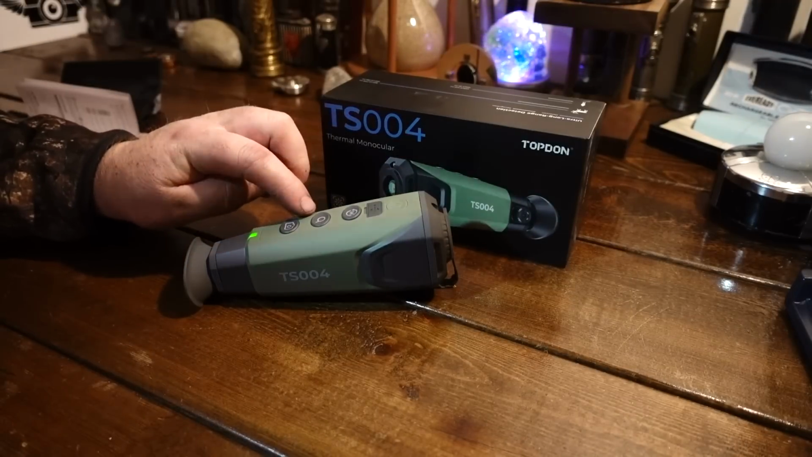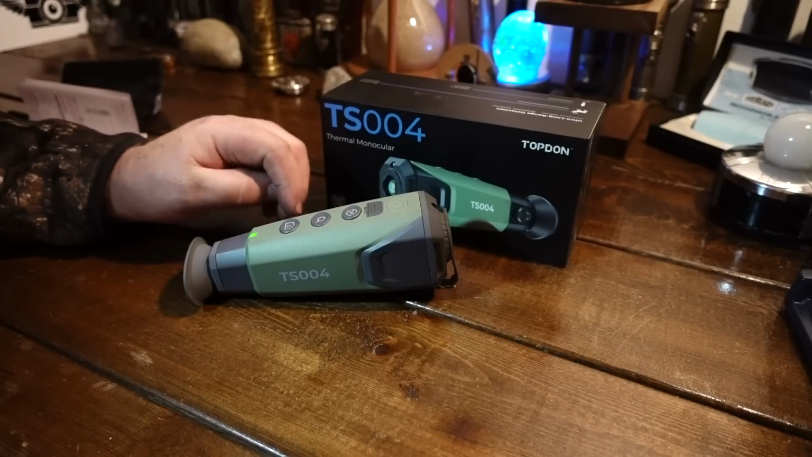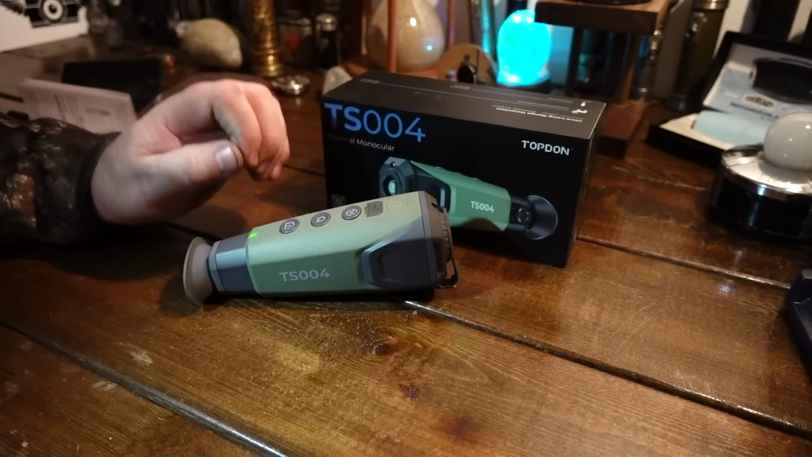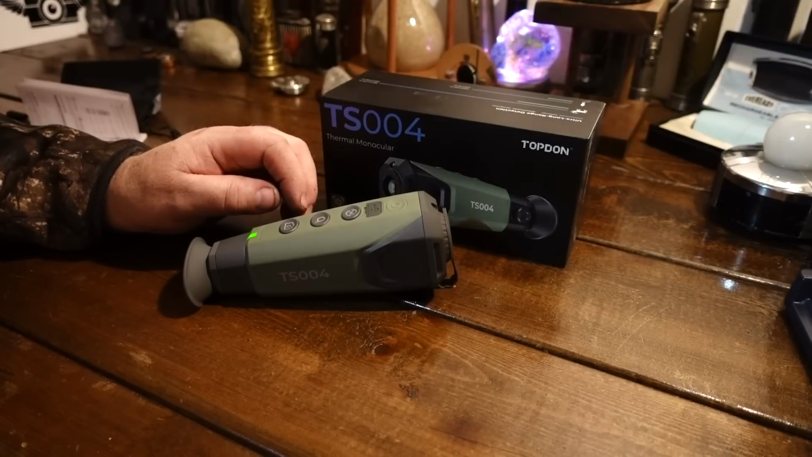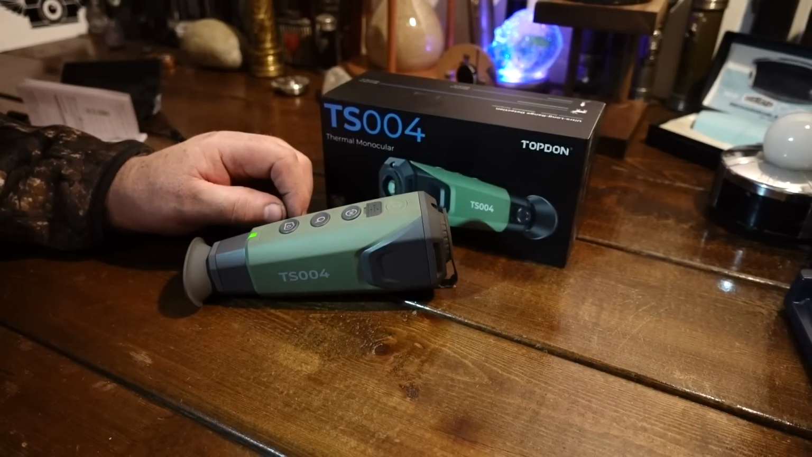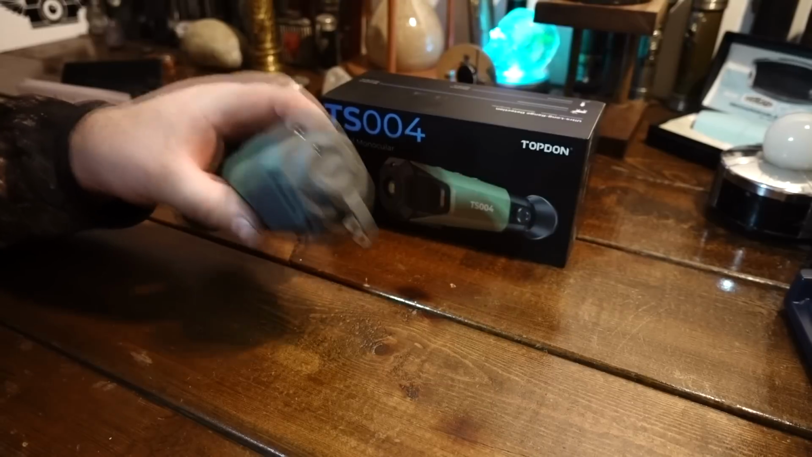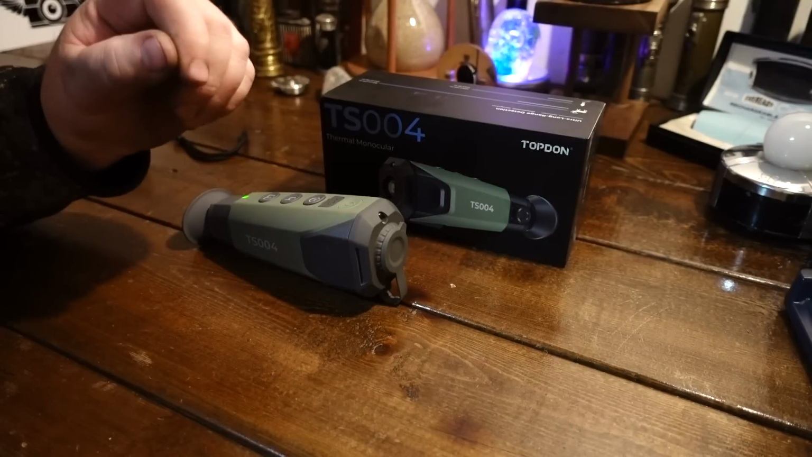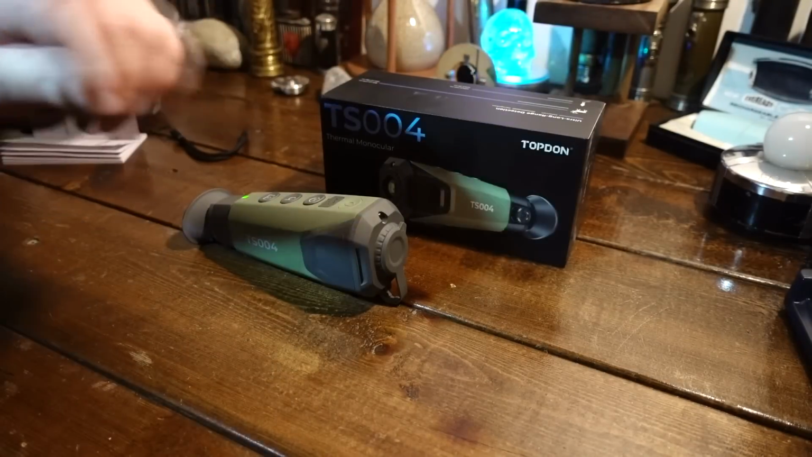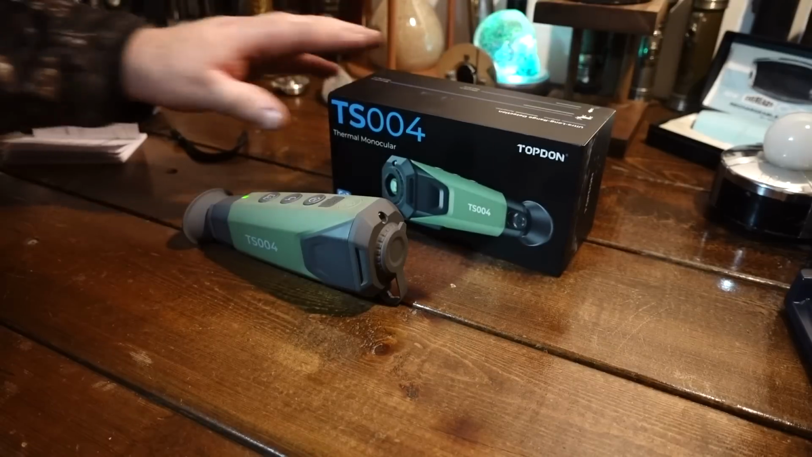The other one is the battery life, which is incredibly long. I think it says 11 hours. I've never run this battery low. I've run it multiple times down to 60%, then I charge it. But you're not going to run out of battery with this thing. The portability and the ruggedness are things that you really need to have in a thermal scope. And of course, the visuals when you're looking at something. We'll be showing some detailed videos of this in action.